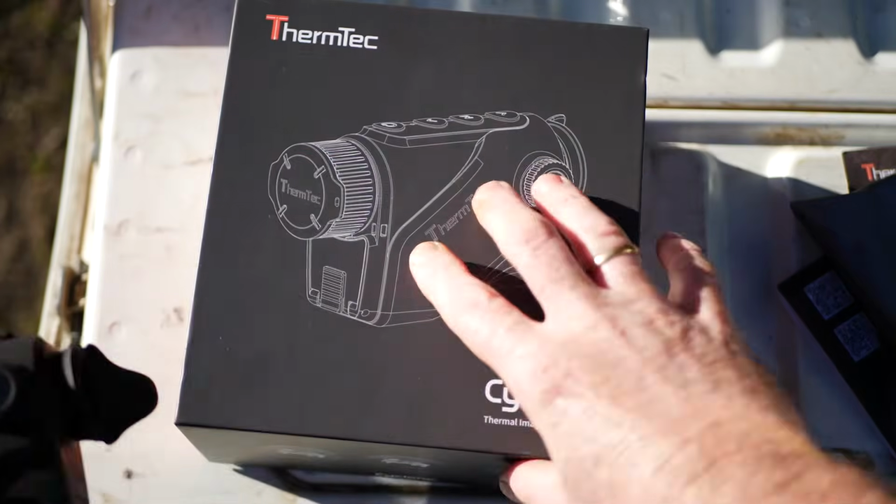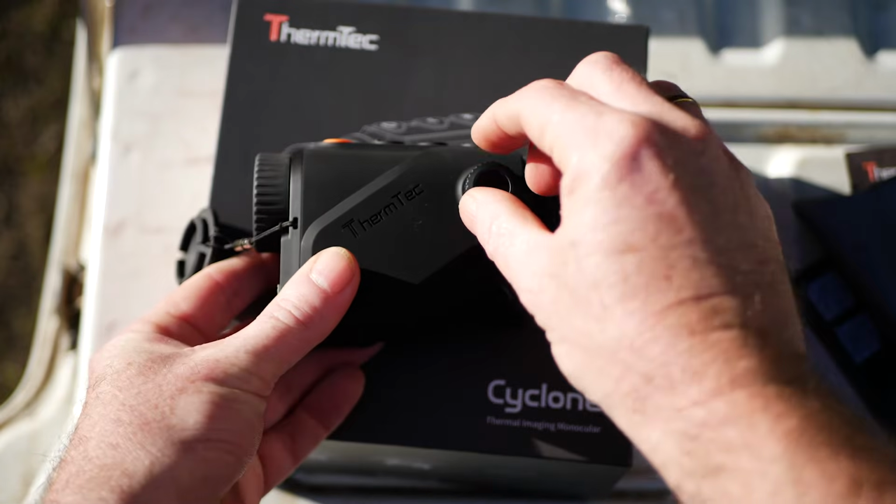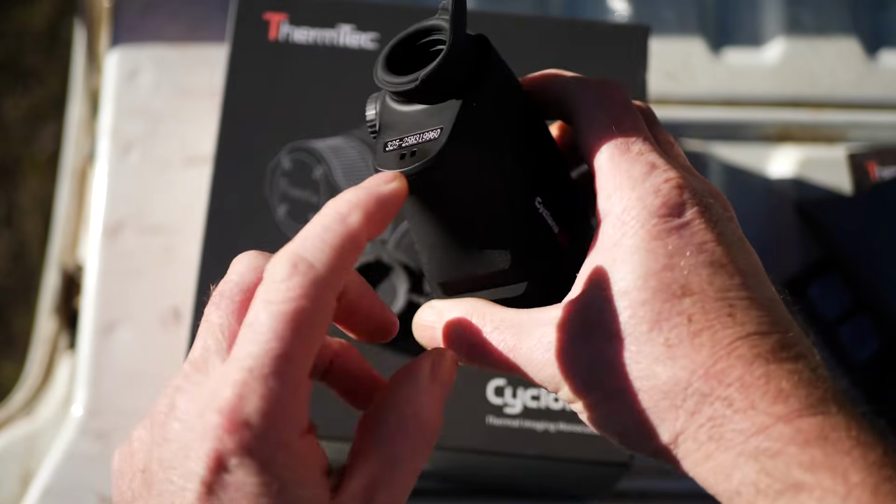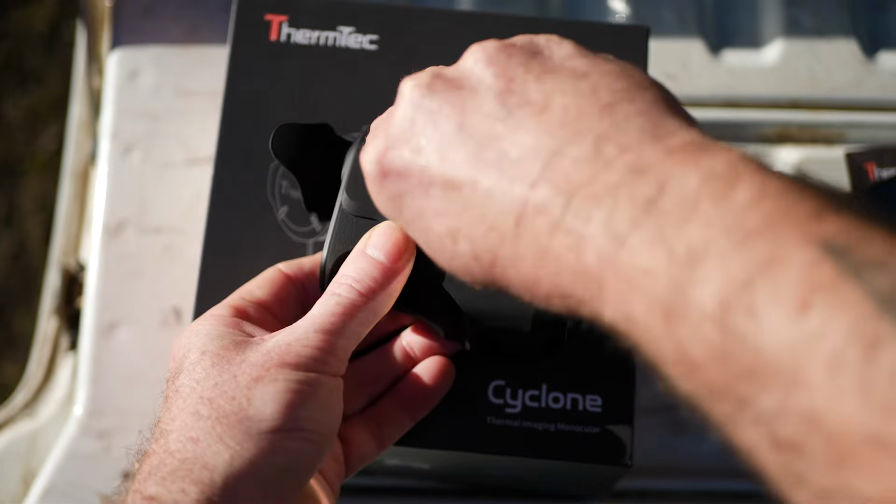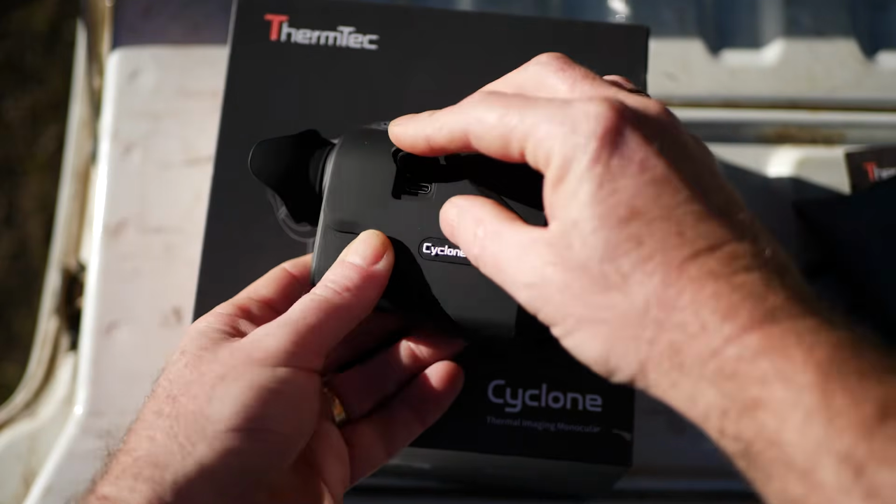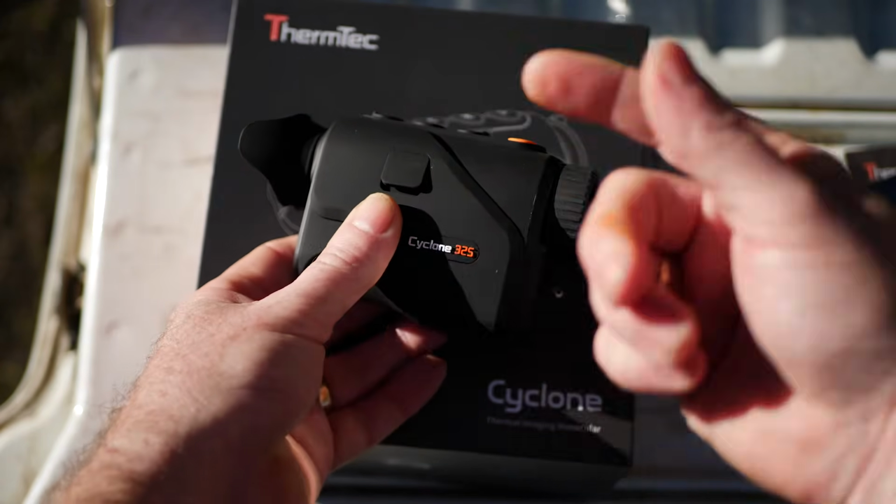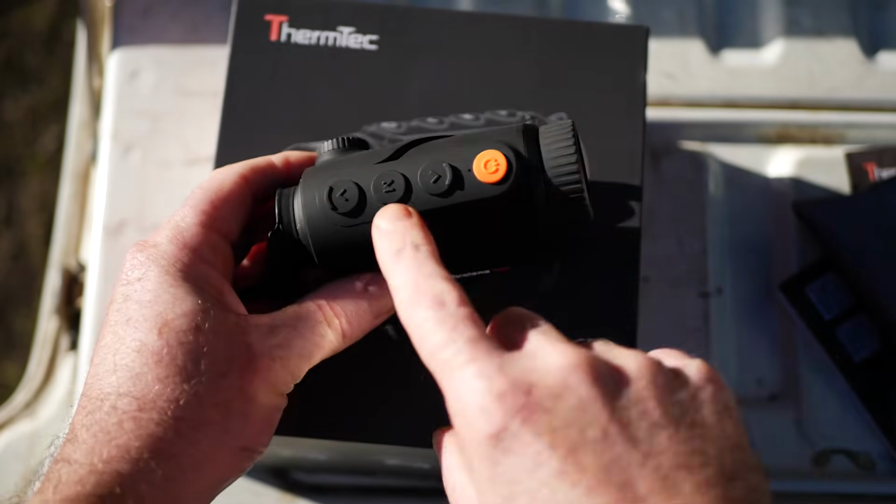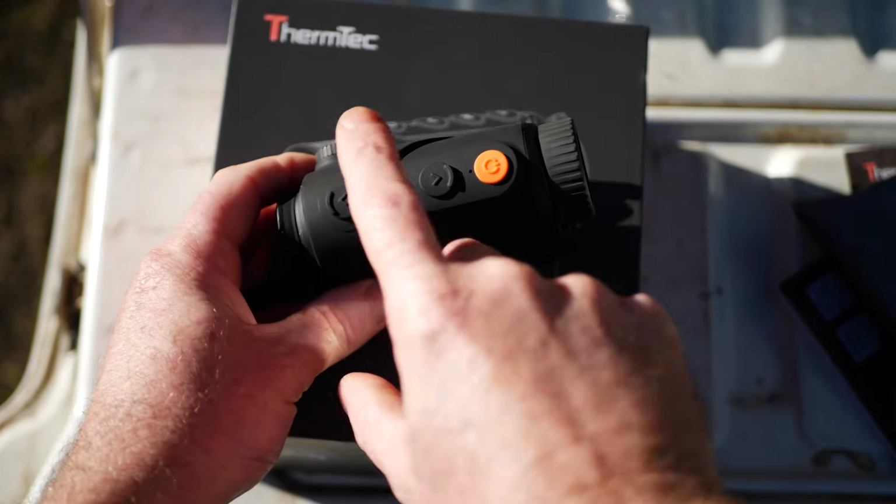Now I'll just show you quickly on the device. So it's pretty much got the diopter adjustments there, a nice soft rubber eye cup, it has got a spot for a lanyard, it's got a USB-C port here so you can charge the batteries up in it and also transfer your video files to your PC. It's got the 4 buttons: power button, an up and down button, a menu button.